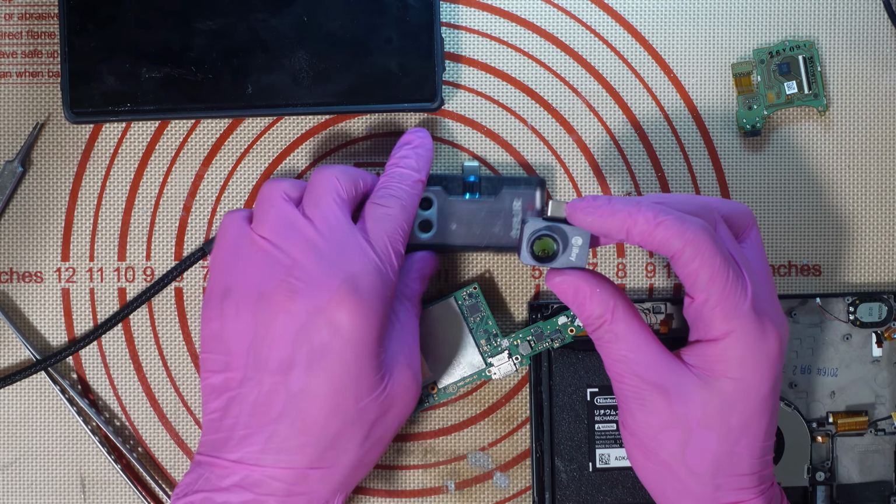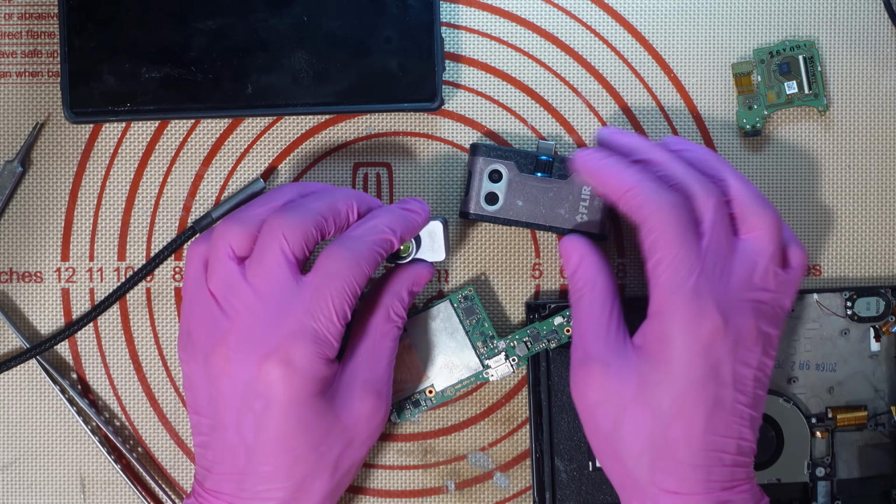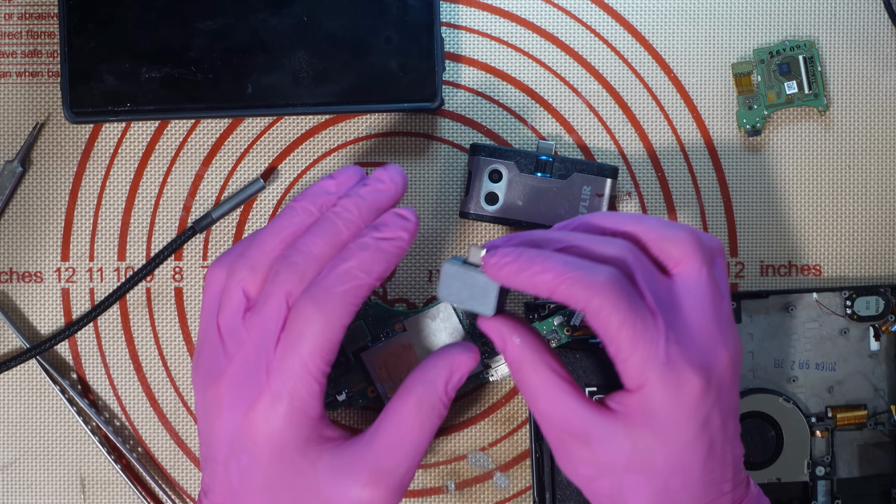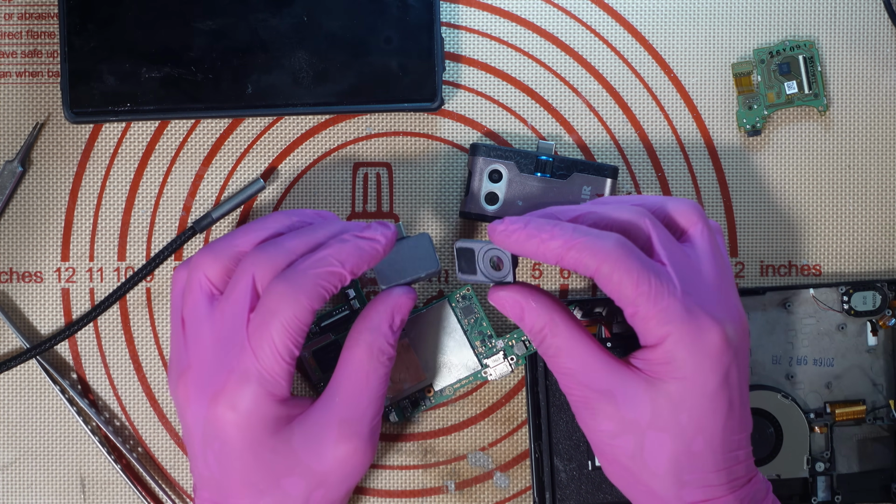Do you think it's worth it over the FLIR One or over another one of the brands? Because I certainly do, and it is an absolutely fantastic addition to my toolkit, especially as a YouTube creator.